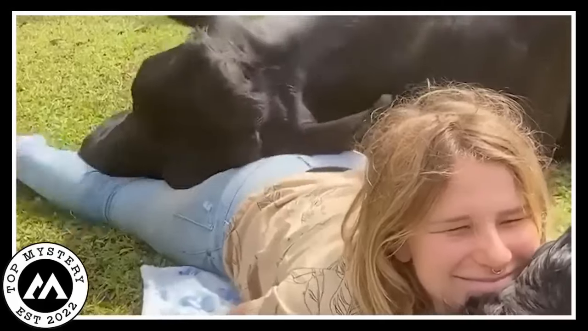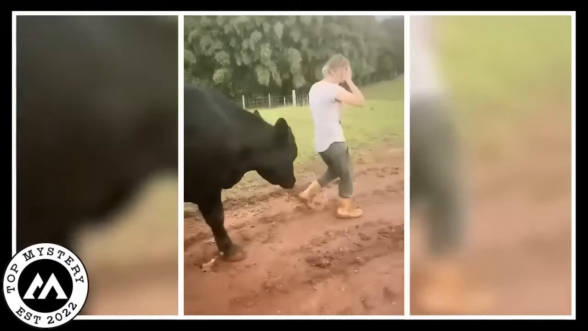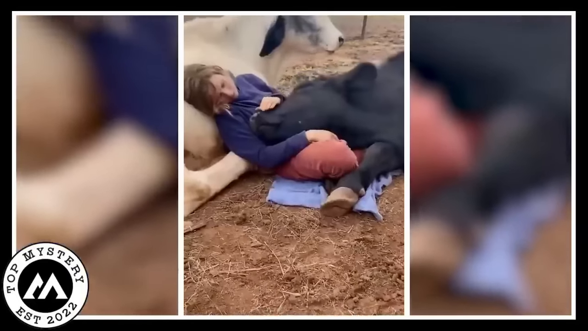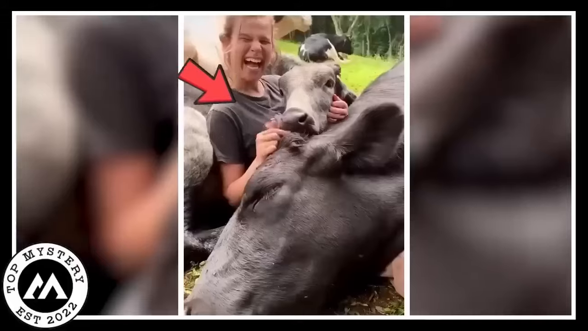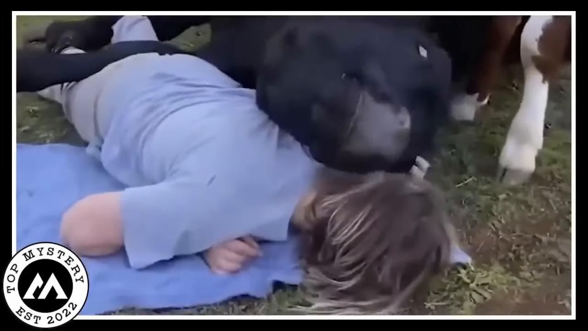Now, hold on to your heart, because it gets even better. In the next clip, the girl pulls out a violin, starts playing tunes in the garden. And get this, the cow is totally into it. Like it's enjoying the music, like it's the cow's personal concert. But wait, there's more. The girl finishes playing, leans in, and plants a kiss on the cow's face. I know, right? It's the kind of sweetness that makes you go, "Aw," a million times.